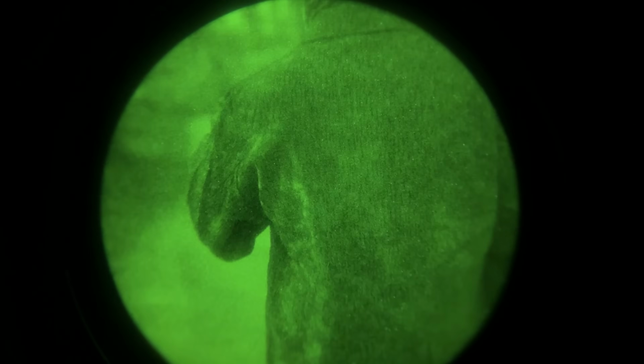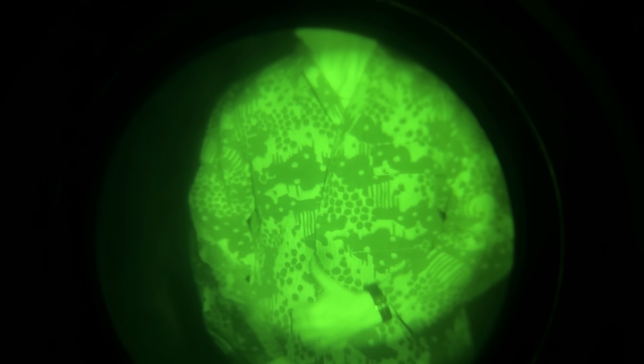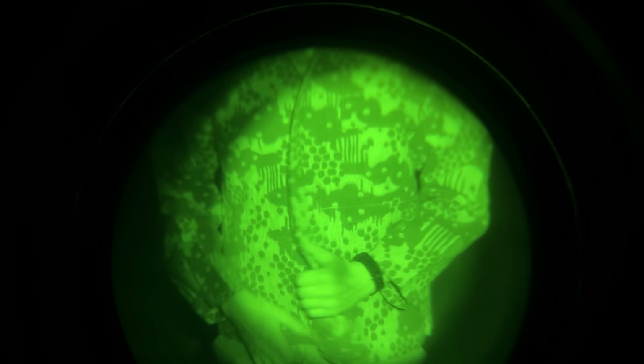There's it off. You can see. You can just barely see that hidden camouflage pattern. You can't really see it with the old night vision because you don't have that IR floodlight capability. You only have the passive, so you can barely see a version of it, but wow, that looks crazy.